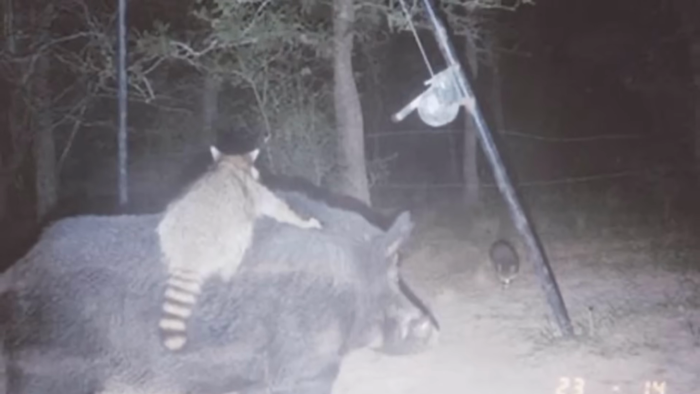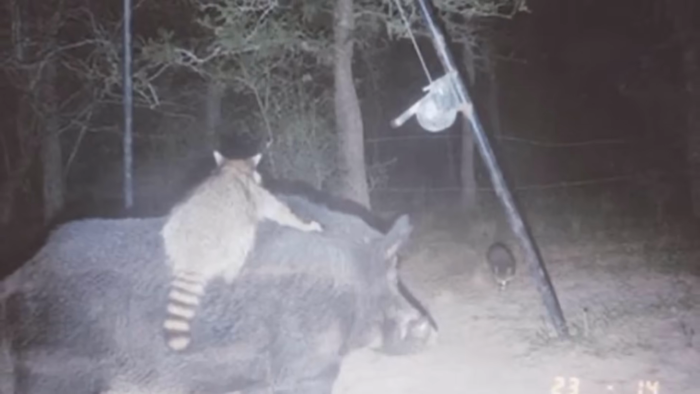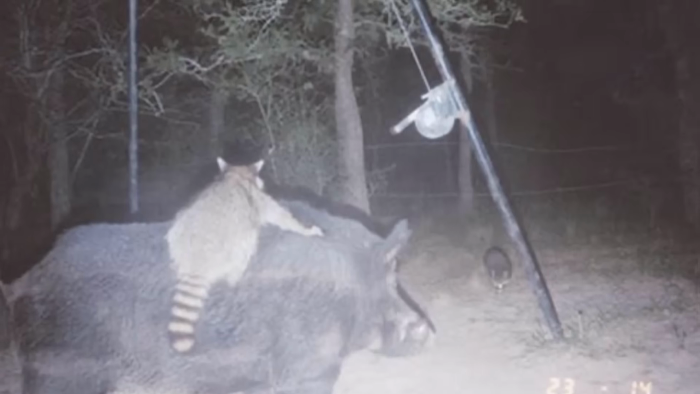For example, this raccoon using a hog as a step stool, getting a literal piggyback ride to get to the corn feeder on this property. Some might argue these hogs aren't all bad. But when they get a look at this next unexplainable photo, they might have a change of heart.